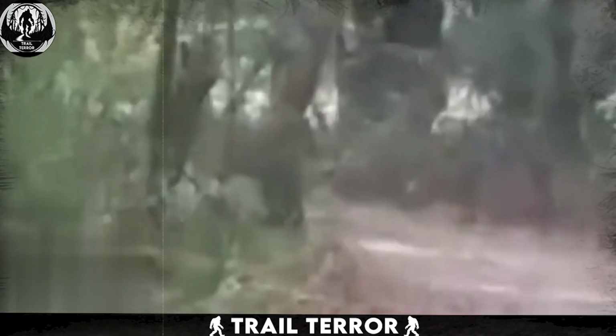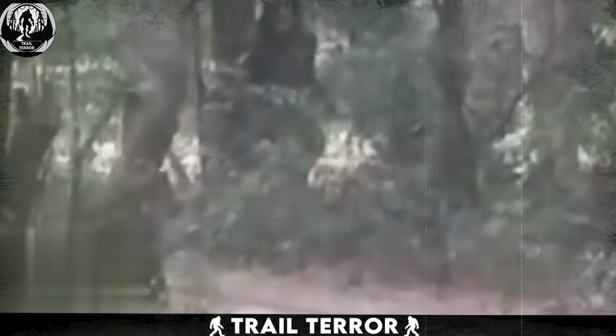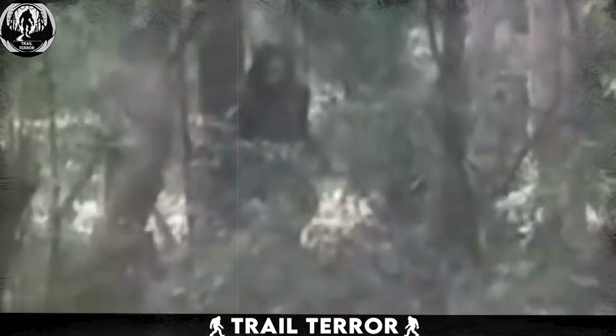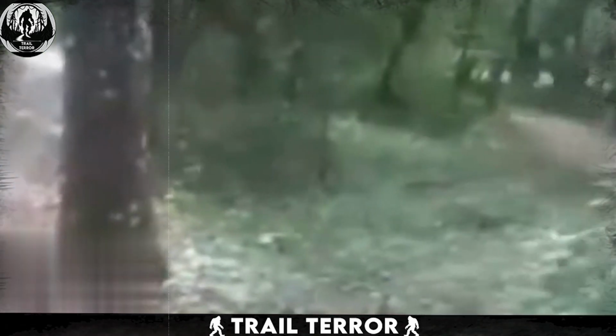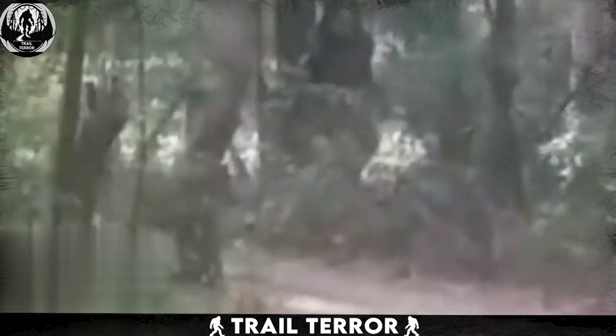In this captivating video, a person films their unexpected encounter in the forest while walking with a child. They come across a peculiar sight, a large, black bipedal creature covered in hair standing behind a tree. Its appearance strikingly resembles the legendary Bigfoot, known in folklore for its elusive nature. The creature seems to be observing them just as cautiously as they are observing it.